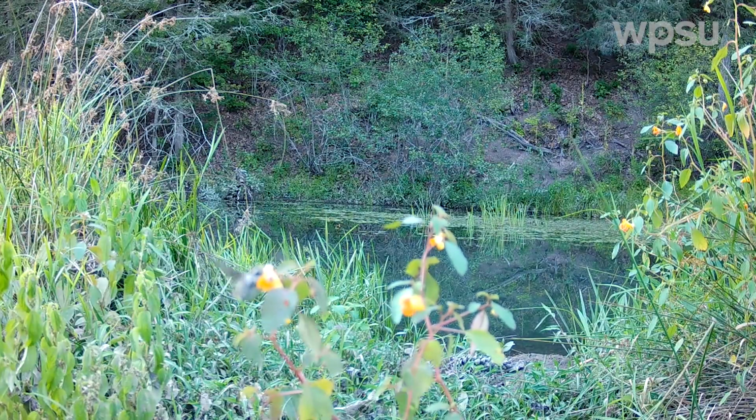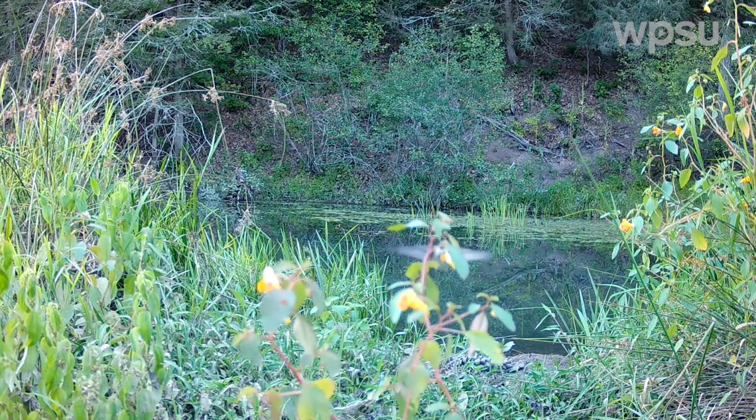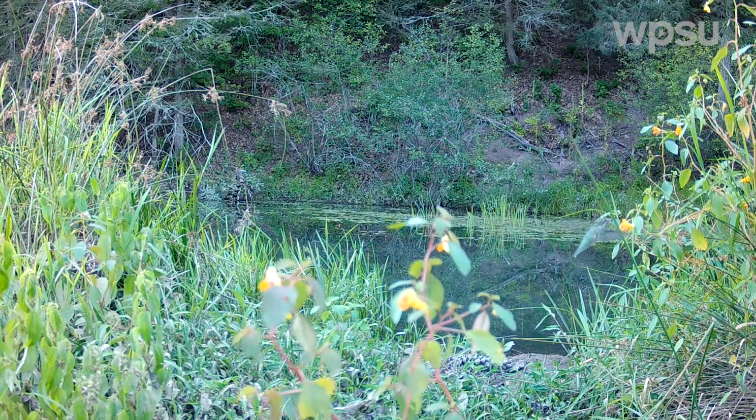Ruby-throated hummingbirds are the only hummingbird that visits us in the warmer months in the Northeast. We see these tiny birds until about mid-October, sipping nectar from flowers like these jewelweed plants in our wetland. They really need to eat a lot to prepare for their migration, as many of them are going to end up flying hundreds of miles nonstop over the Gulf of Mexico on their journey.